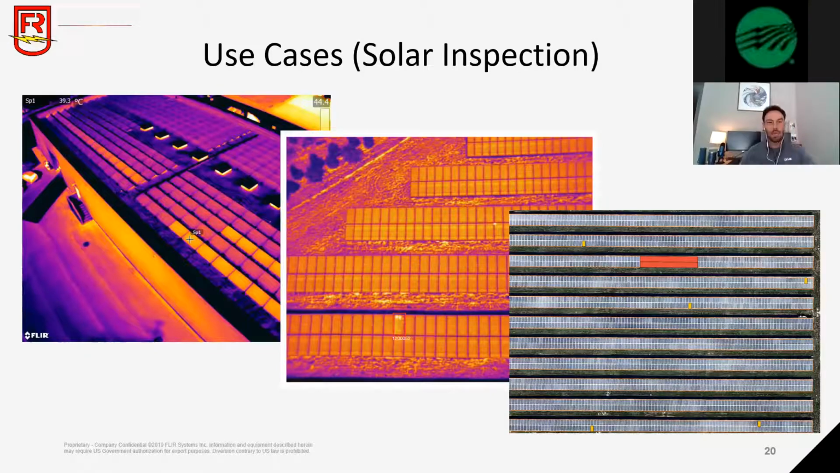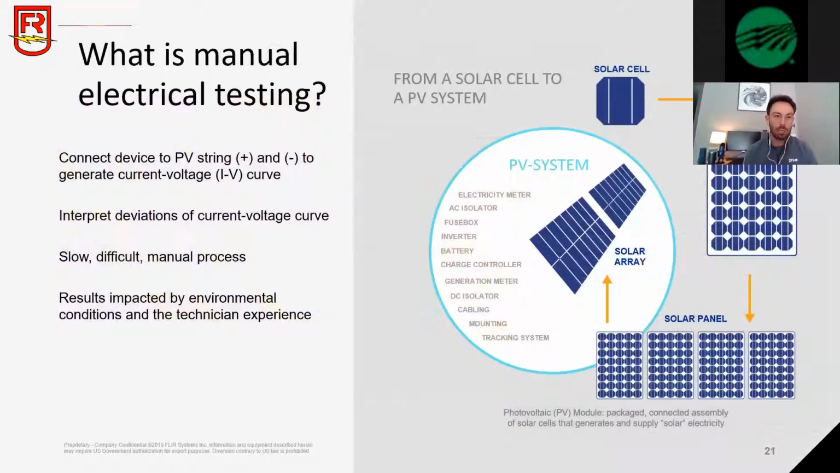So now let's get a little bit more into some of the use cases that we're seeing traction in, both in the utility and the energy space. We're seeing a lot of activity in solar inspections. I like to talk about what's currently being done for testing the output and productivity of solar today.